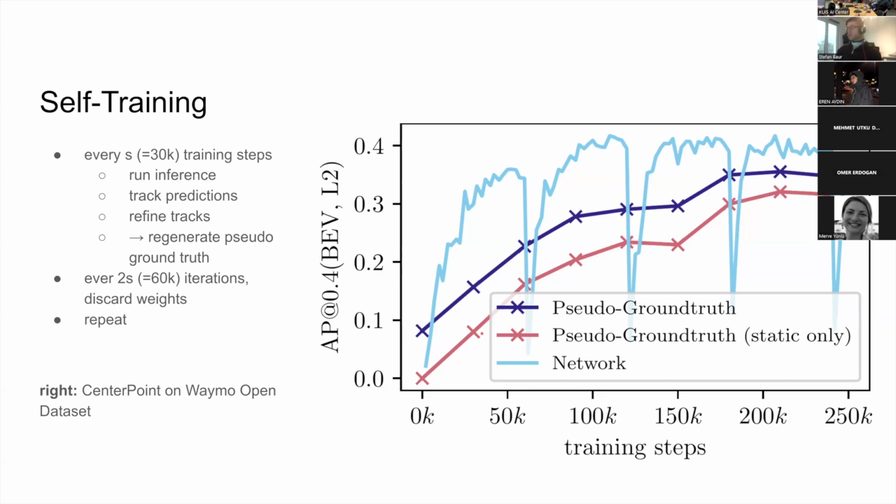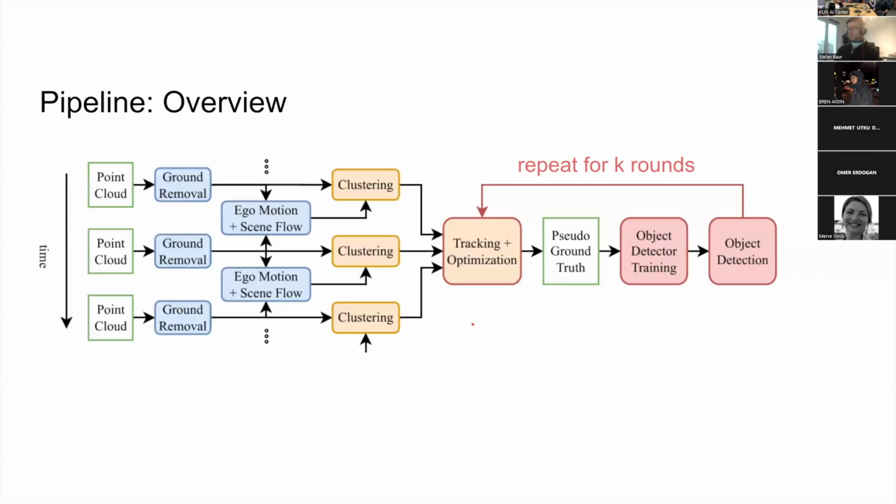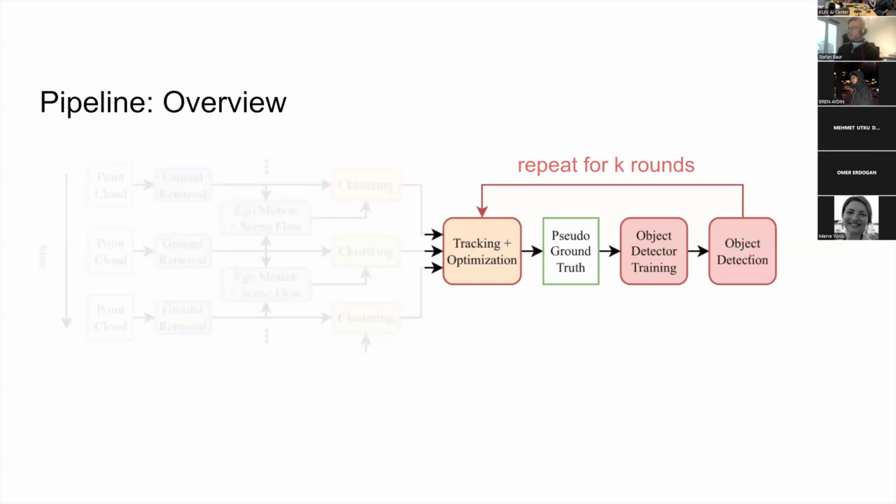Every 30,000 training steps, we rerun the whole pipeline, I mean this one. We have trained for some time on this inferior pseudo ground truth, and now we run inference of the object detector over the whole data set. These detections we insert into our tracking and optimization framework.